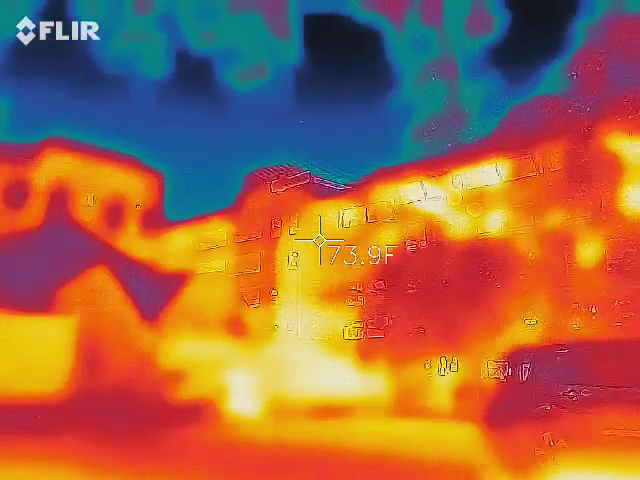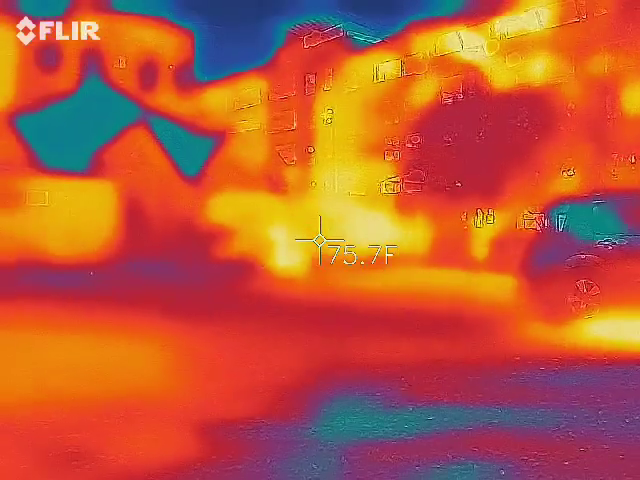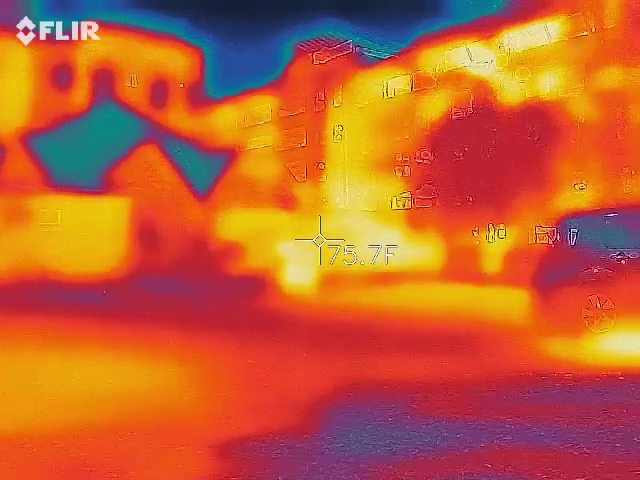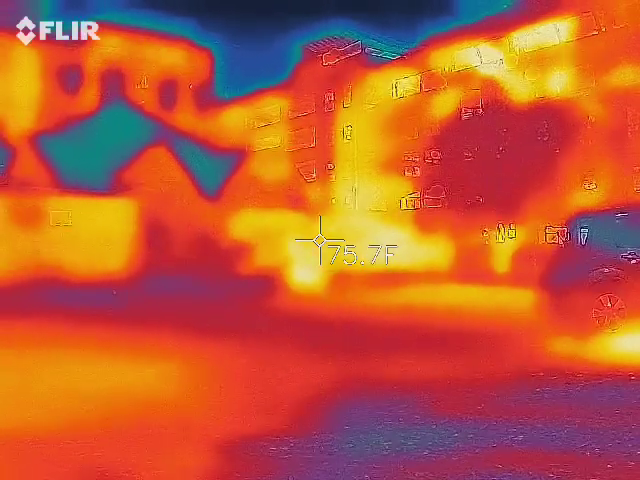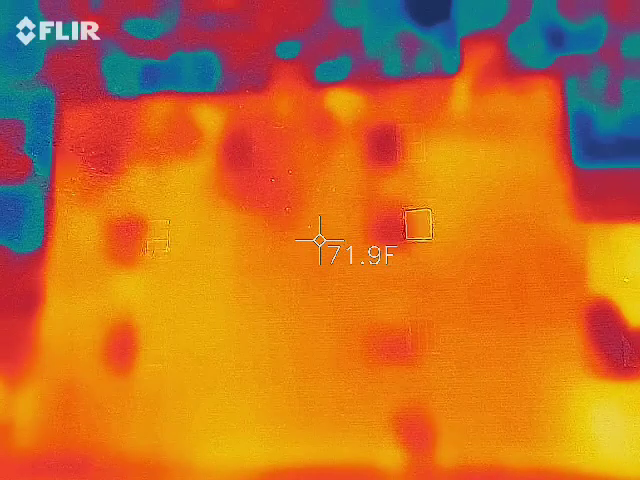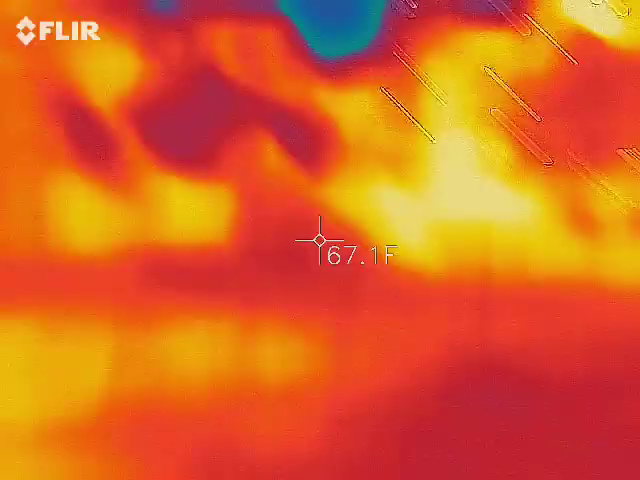I would not like this job. You know what I wonder? Look at that building. You see that peak in the brick? That peak looks almost too perfect.